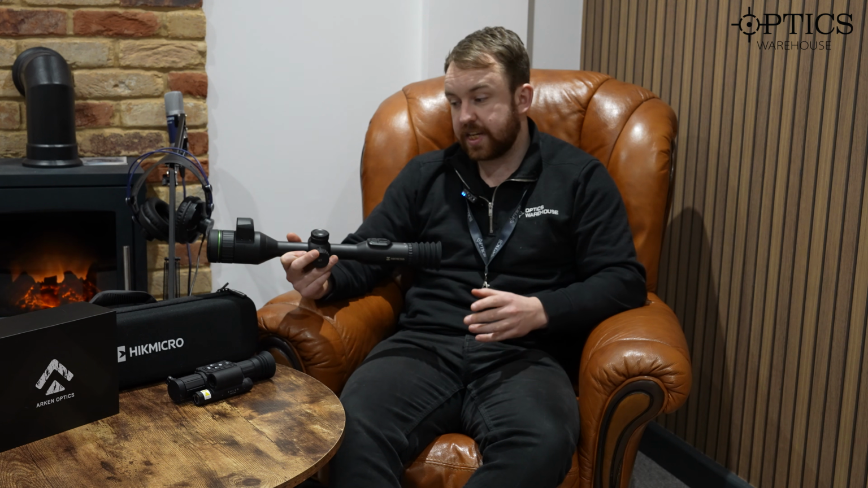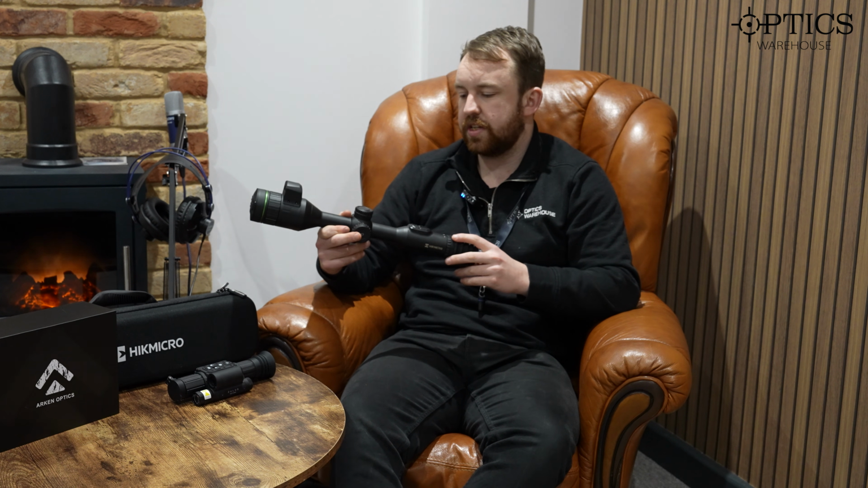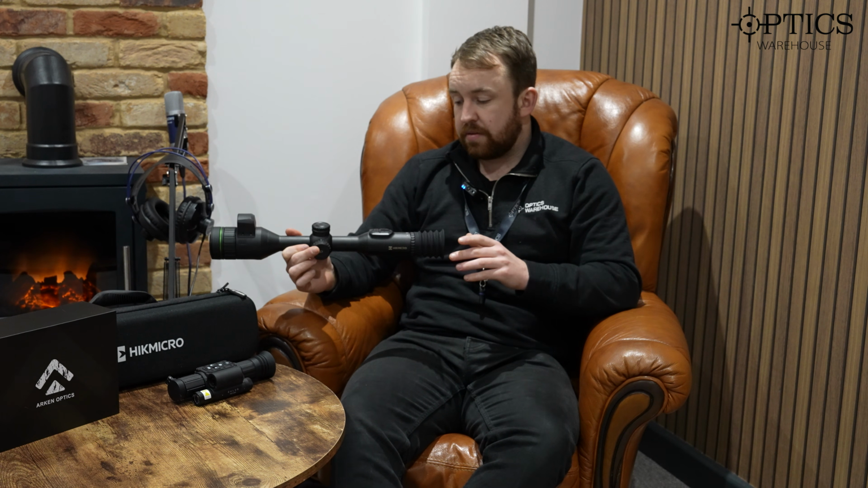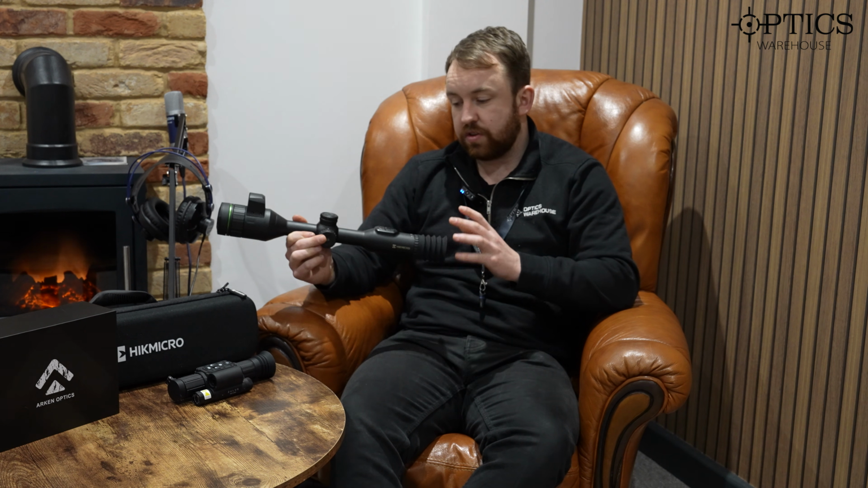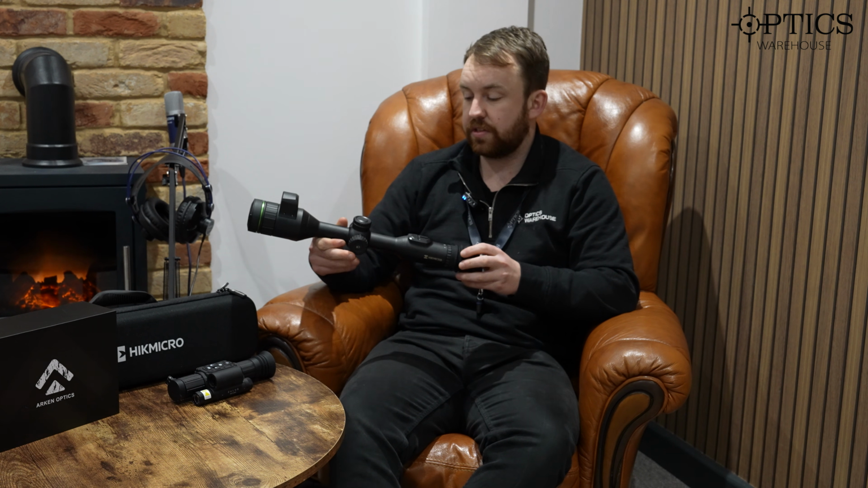I will get a video out showing both of them out in the field with the same IR, so I'll turn the IR off the Zulus itself. We'll have a look at the same IR, and then you guys can make an informed decision. Mounting wise, you are restricted with the Zulus to just a Picatinny, although there are dovetail mounts coming out soon too.